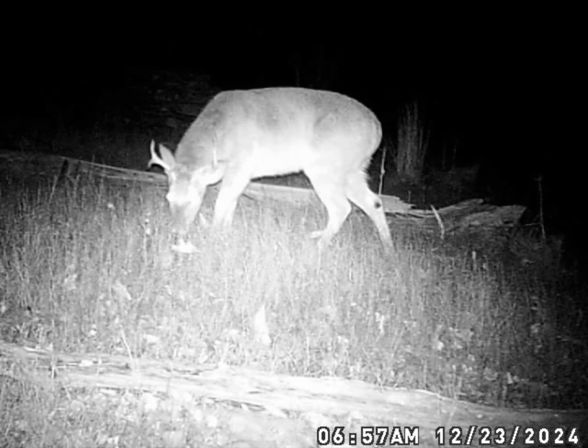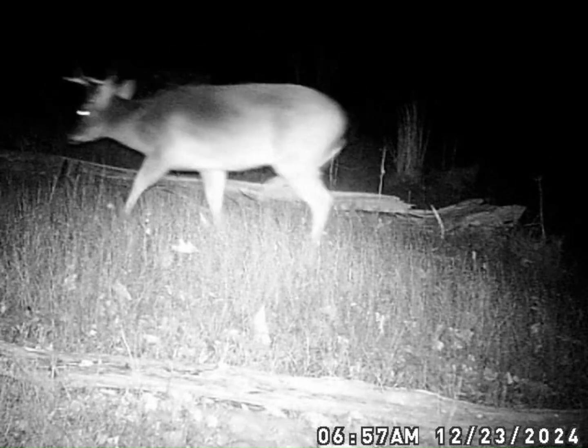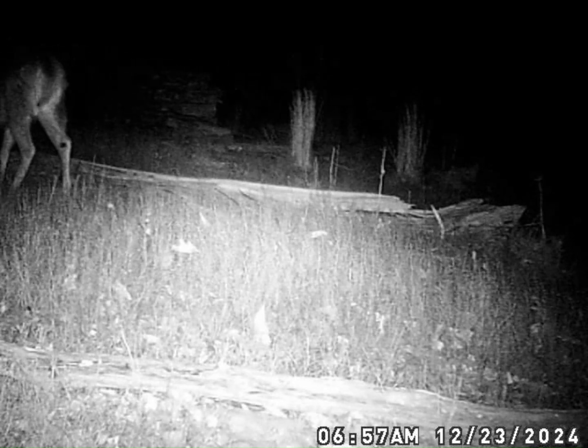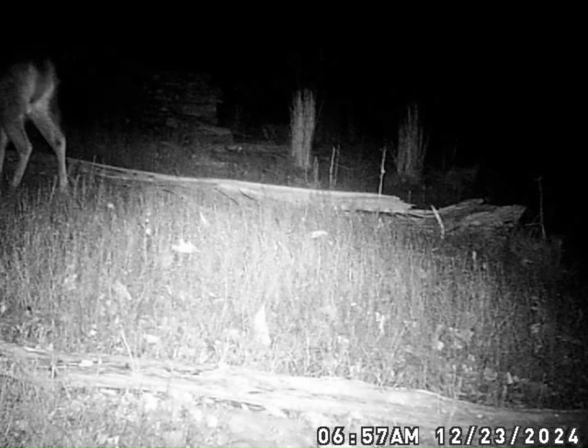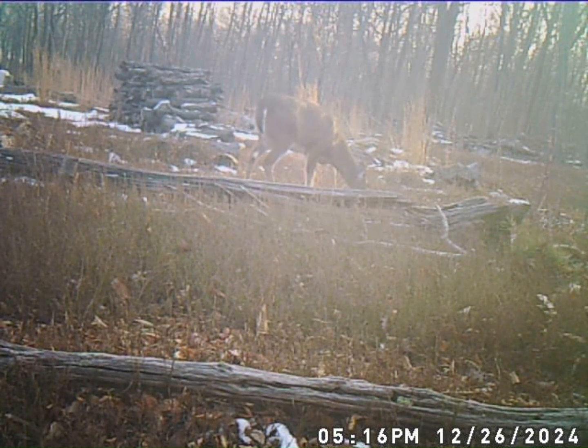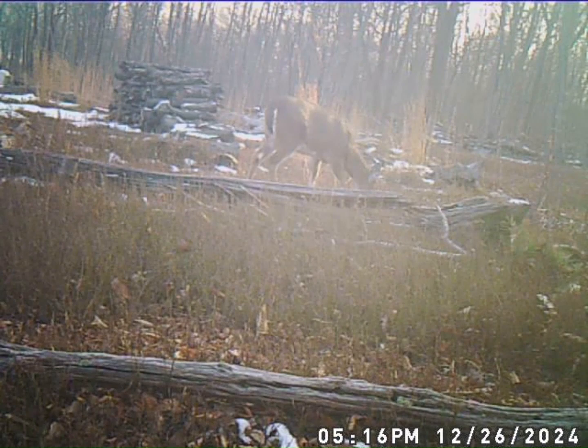And hopefully as I go through more cameras we see more of that, or more different ones. And yeah, keep seeing these too, but then we got a doe in here in the daylight the day after Christmas feeding.